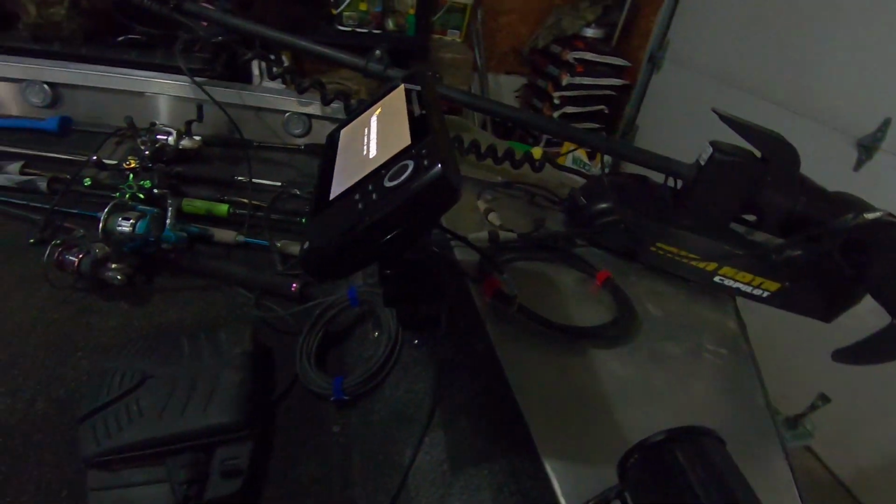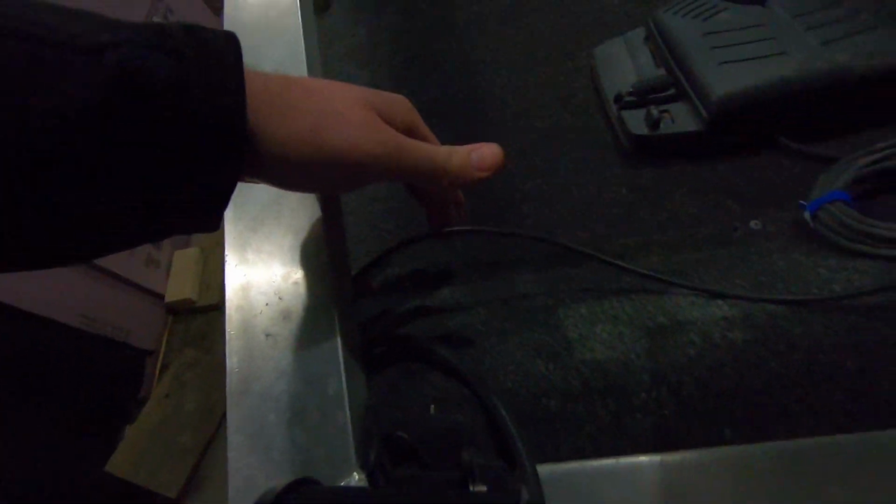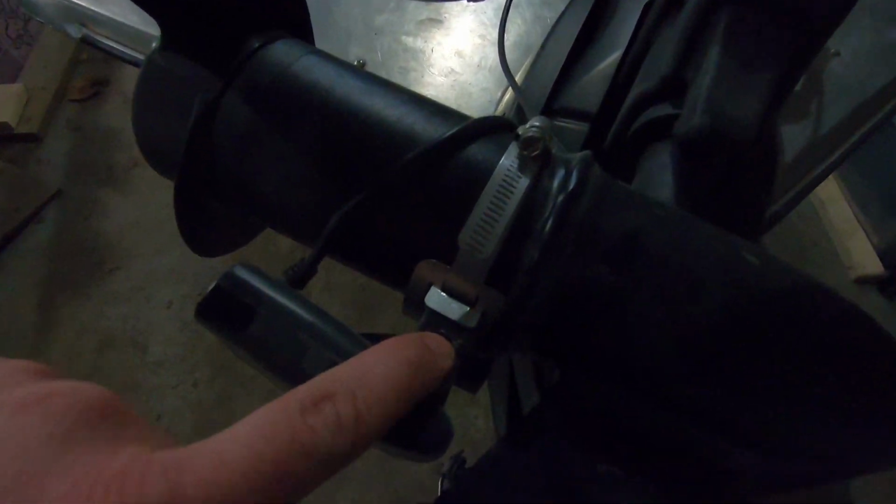This is how I got it finished mounted on the RAM mount. And then I have the temporary power wire, like I showed, just running behind the panel. And then I just quick temporarily threw the transducer on the trolling motor. So I used the mount that I bought. As you can see, it comes with a hose clamp, and then it just has that little steel bracket that Humminbird makes for it.